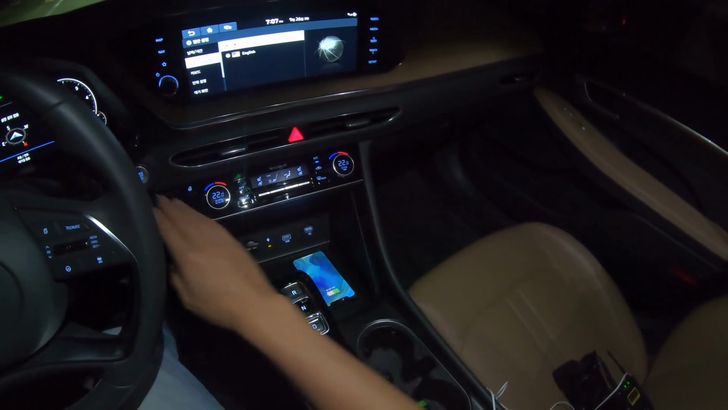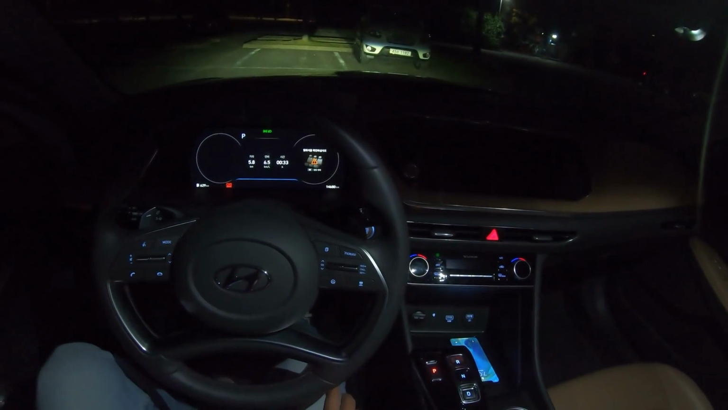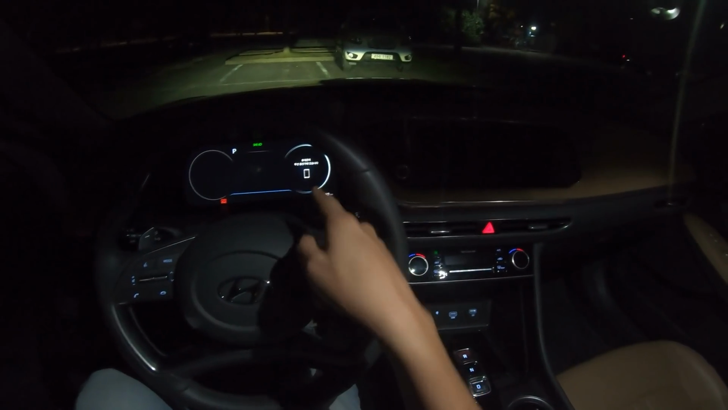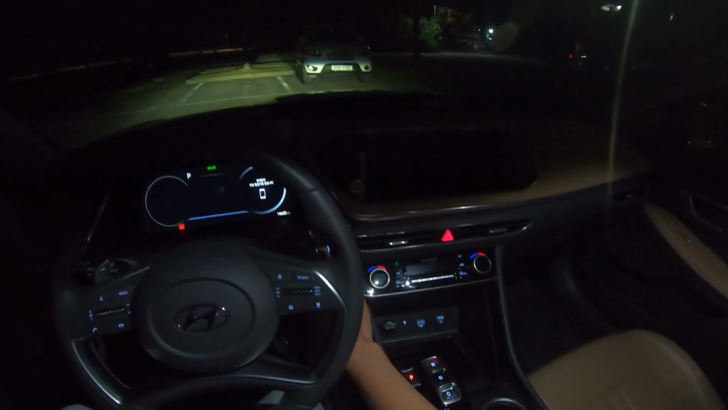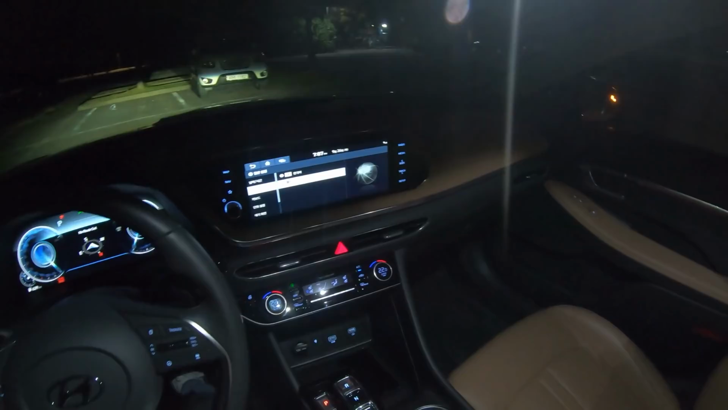If you do forget to take your phone like this, it will tell you. And it will tell you, but that was in Korean, but let's change it to English, okay?